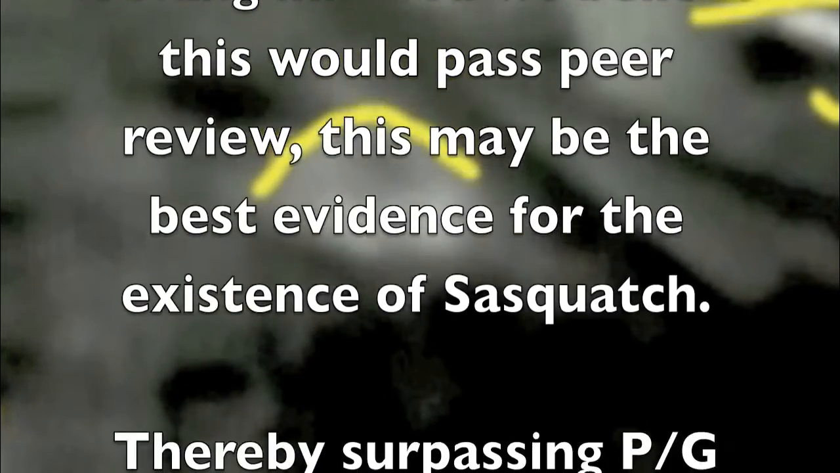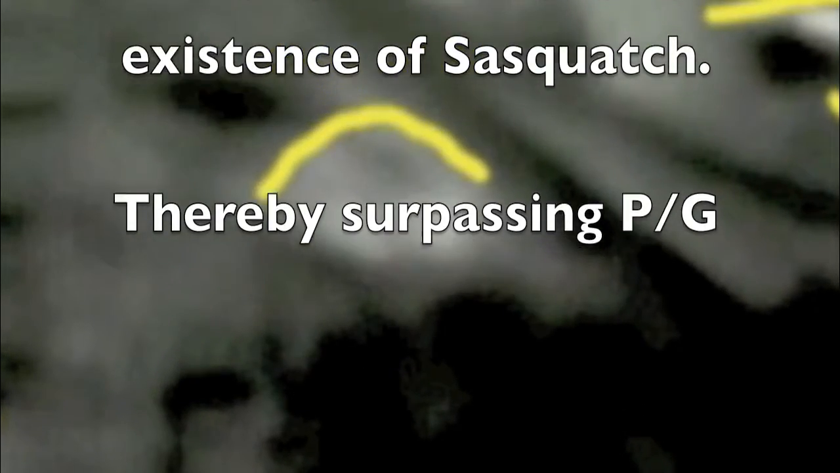Because this is forward-looking infrared, this is possibly the best evidence, even surpassing the Patterson-Gimlin film.